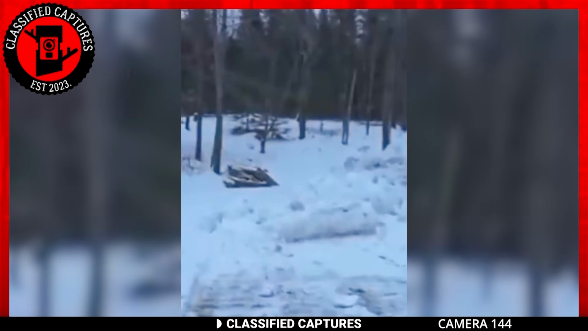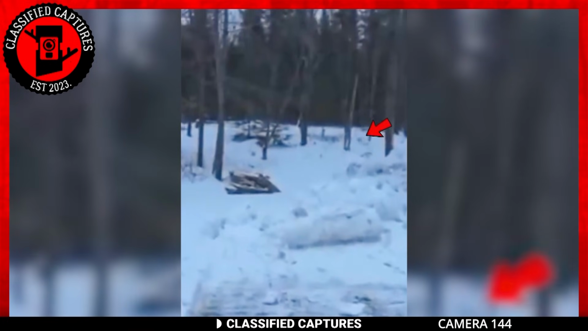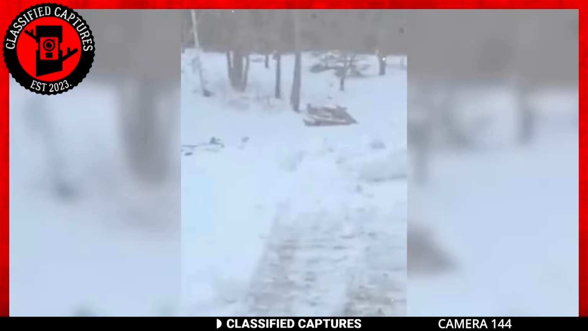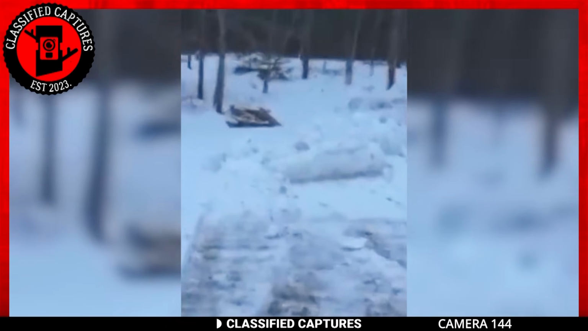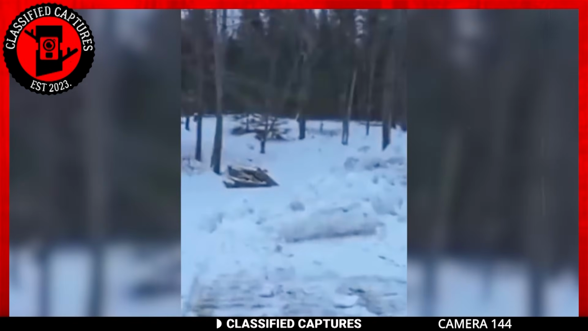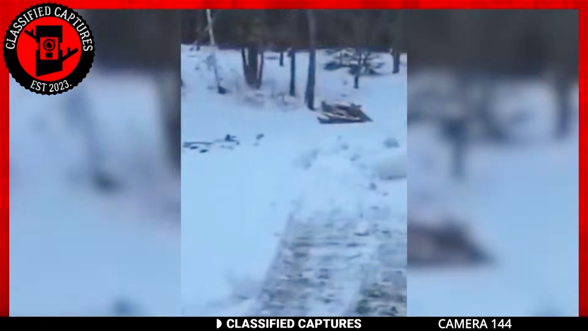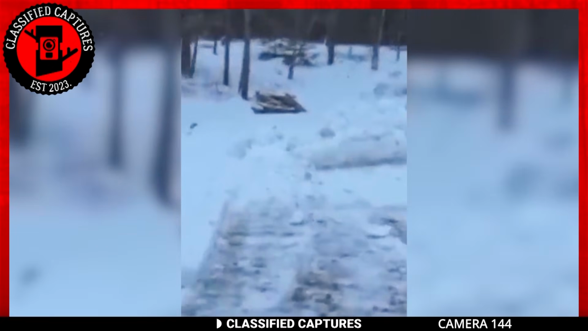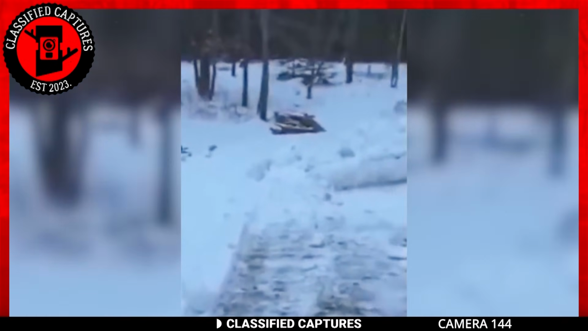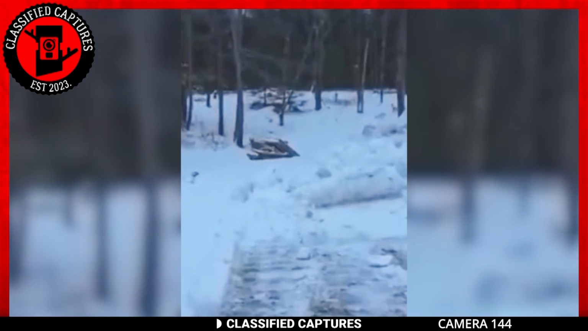Still on strange and mysterious animal captures, picture this. A serene, snow-covered landscape, a man and his faithful dog on a tranquil hike. It sounds like the perfect winter outing until an unexpected turn of events shatters the peace. As they ventured through the snow, the man's dog, typically lively and carefree, suddenly dashed ahead, only to return moments later trembling with fear. This unusual behavior prompted the man to grab his phone and start recording, and what he captured was truly spine-chilling.